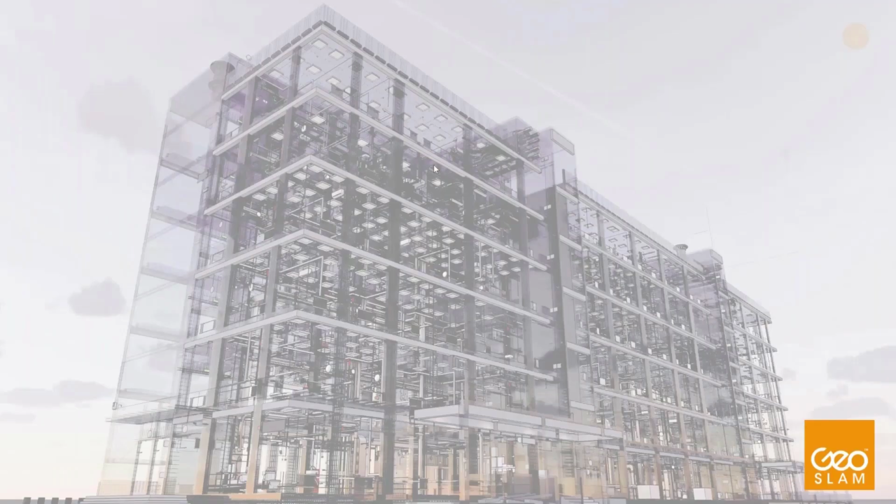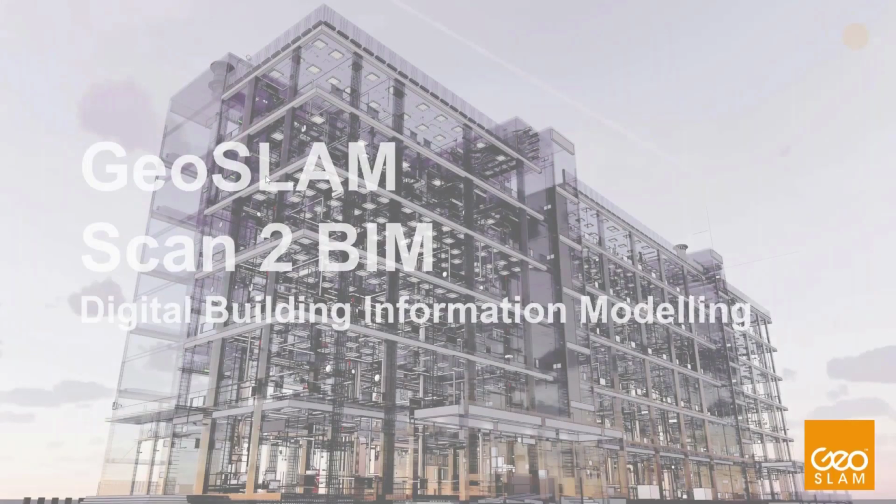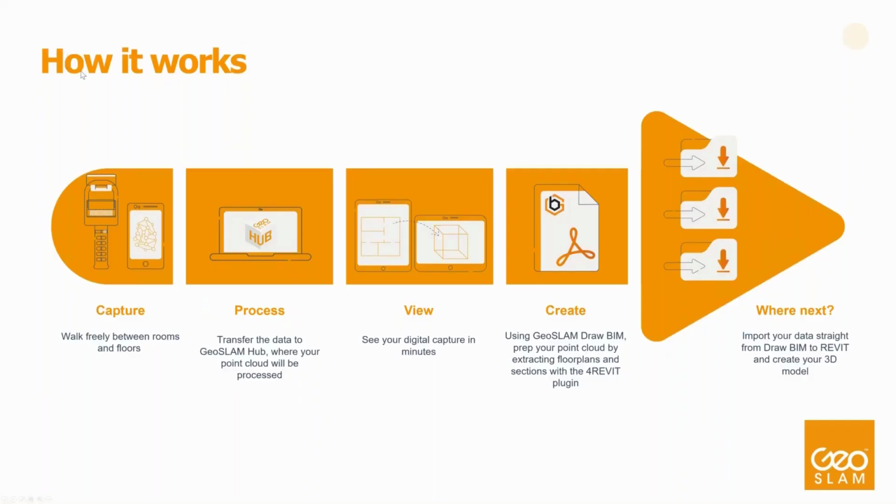All right, so now I will take you through another workflow of GeoSLAM Buildings, which is GeoSLAM Scan to BIM. It allows for digital building information modeling. So this is one of the other workflows for GeoSLAM Buildings, and how it works. Again, you can break that down into 5 easy steps.